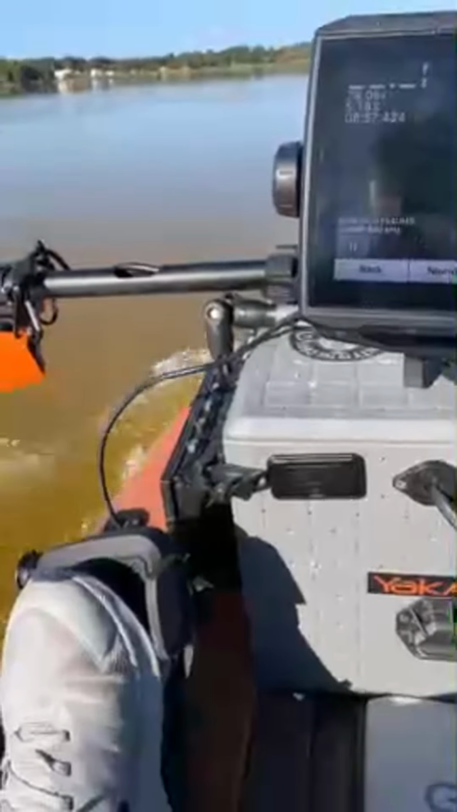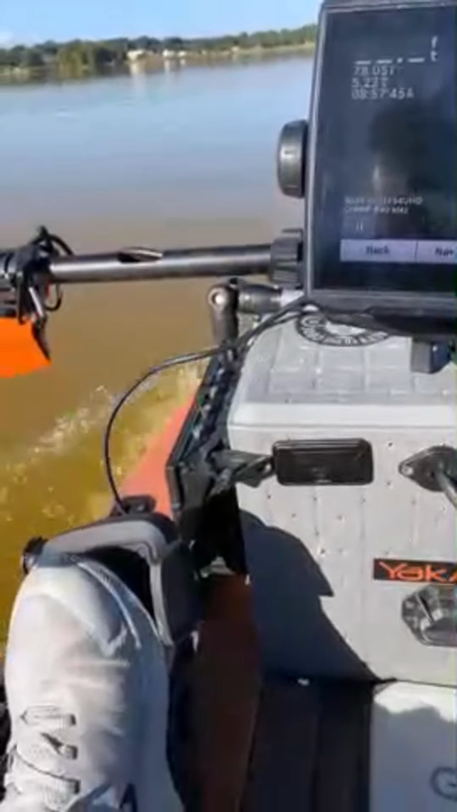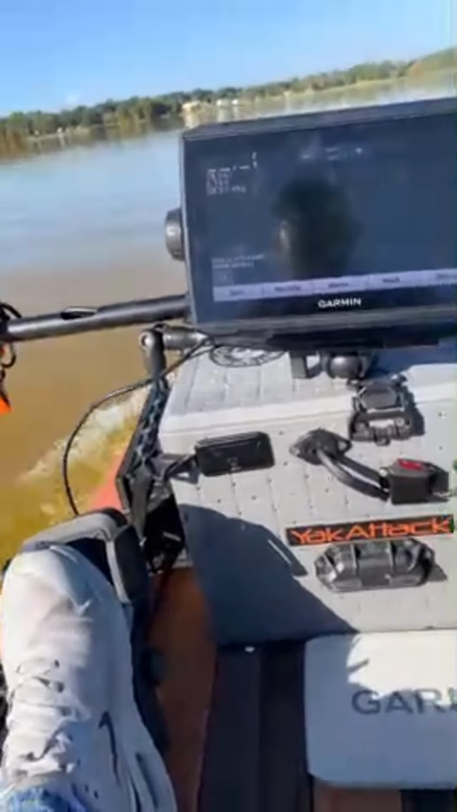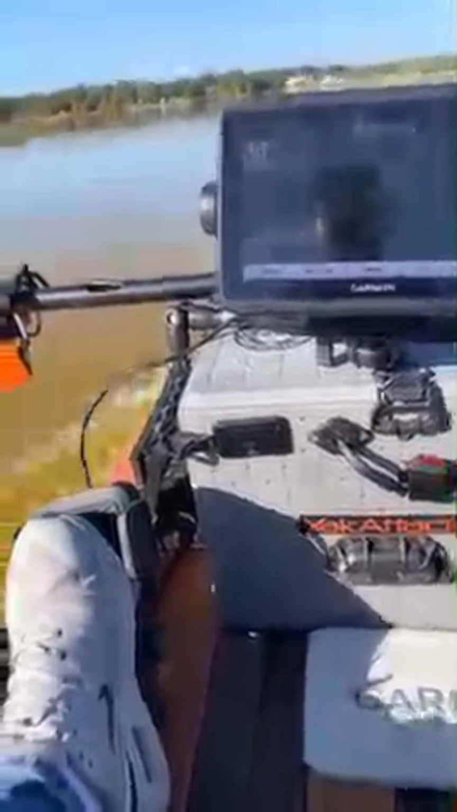Now I'm going into wind. You see, I'm making a big circle. That's why I need that steering on there, because I have to make little micro adjustments.